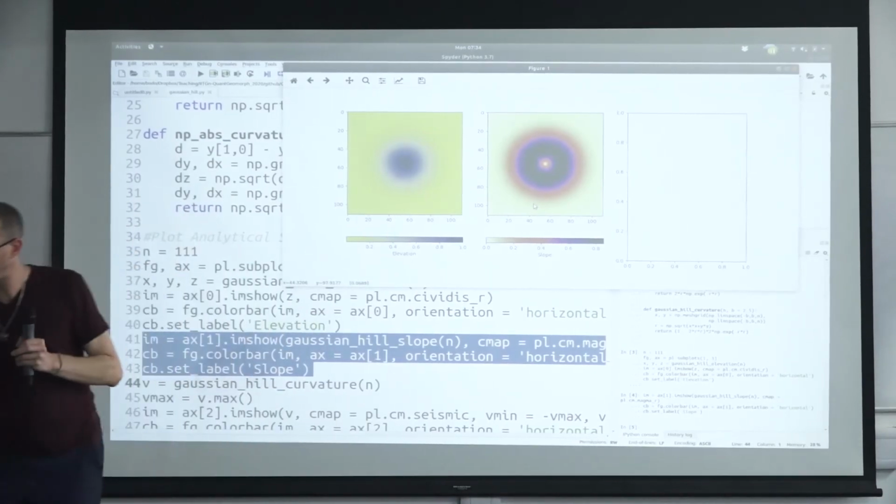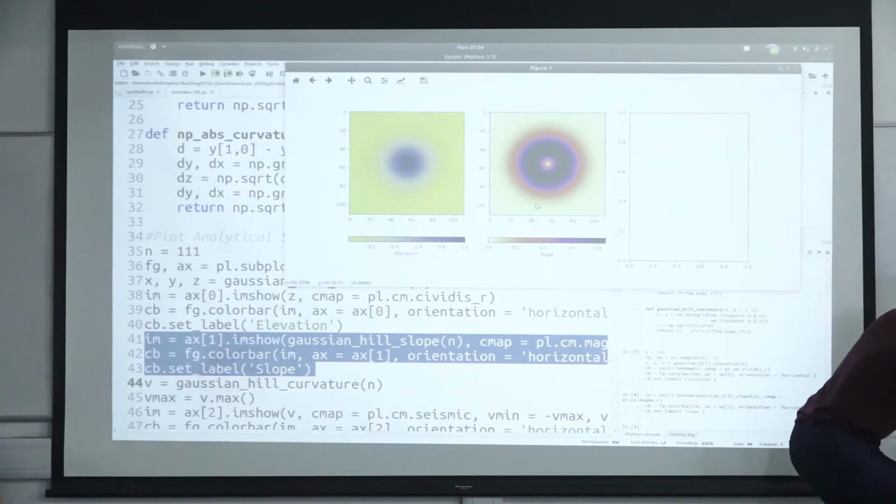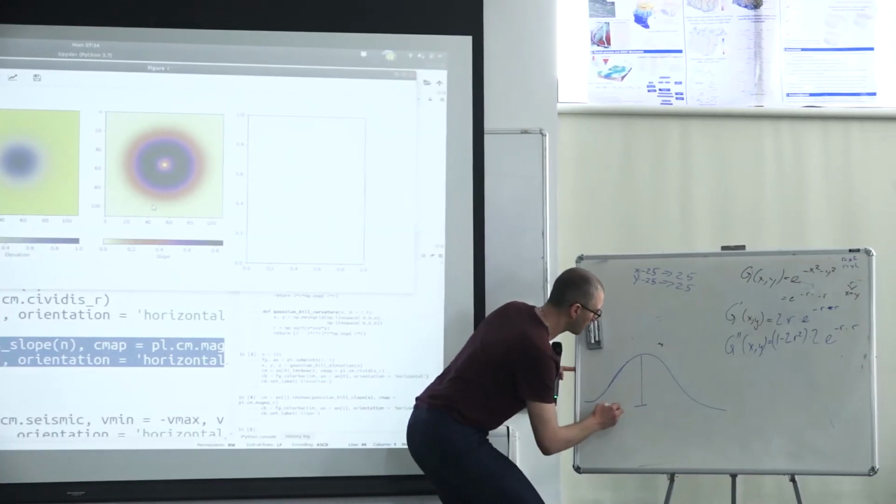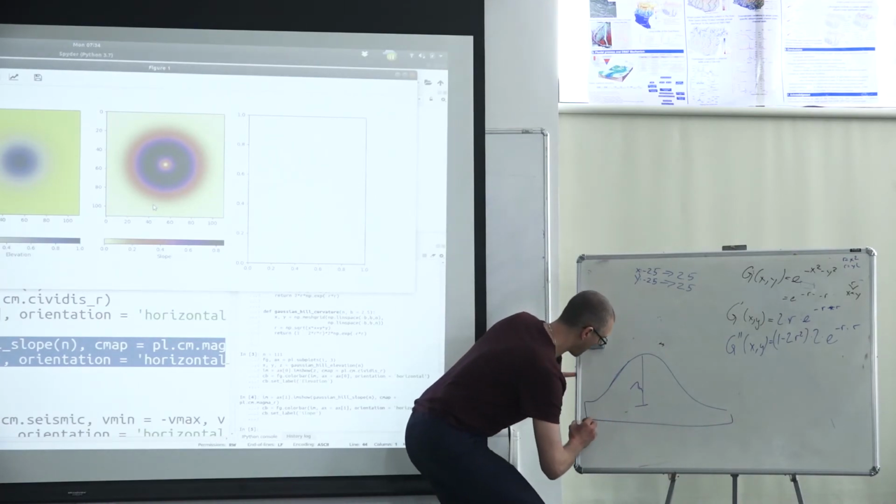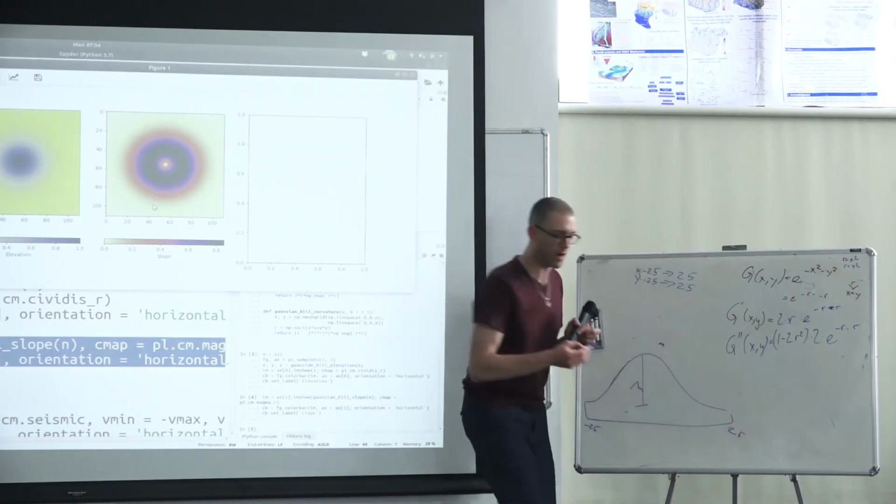and that's the way we would expect it, if you think of the shape of a Gaussian Hill. This is what we just plotted, right? The height is 1 meter, and from here to here we have minus 2.5 to plus 2.5, right? This is our grid.